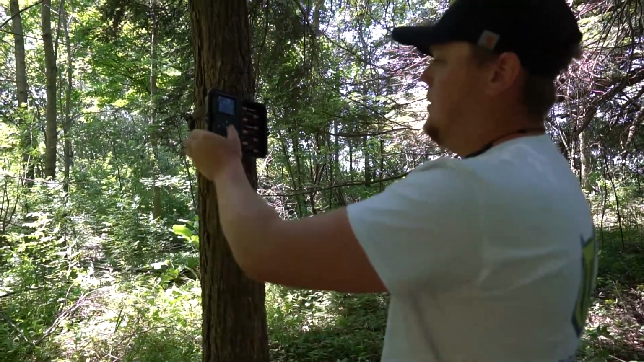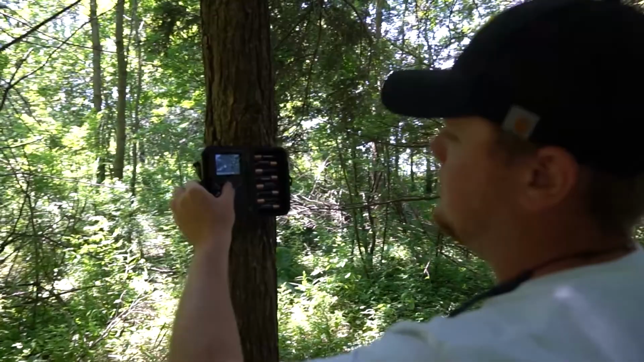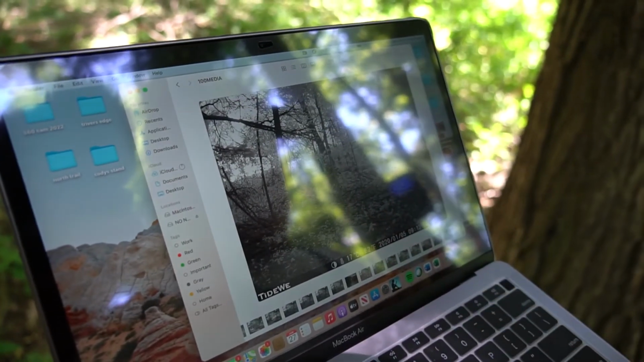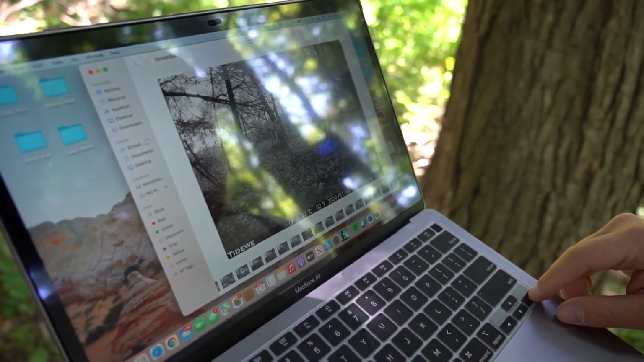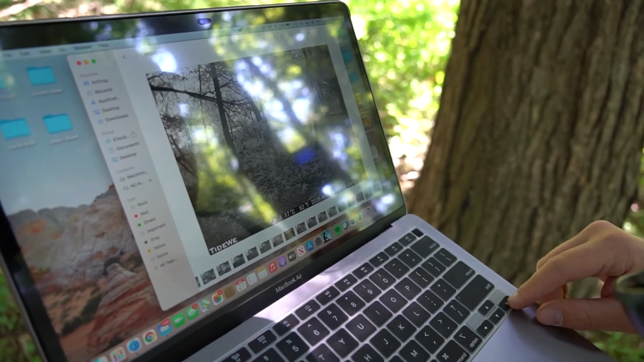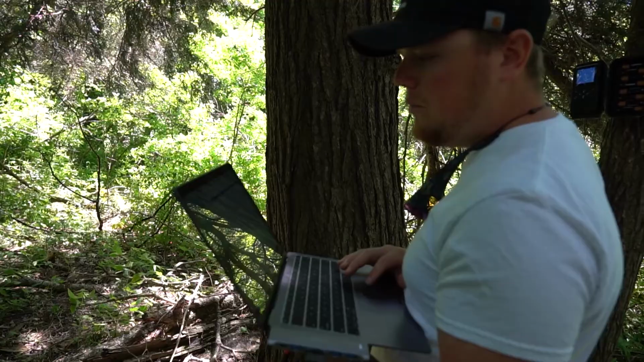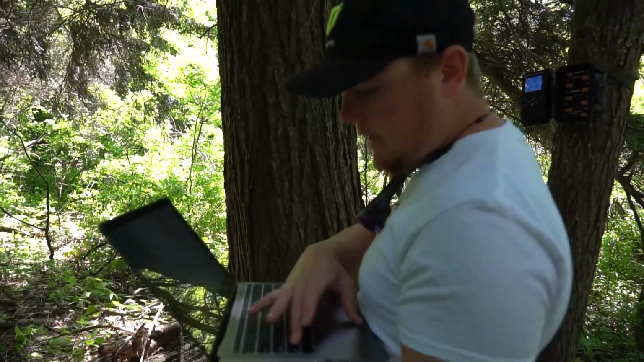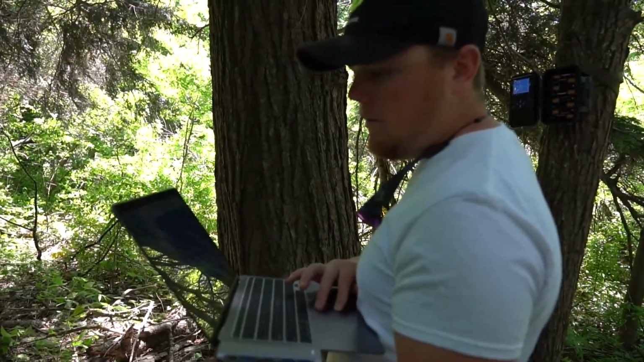Here we are at the next camera. See, probably gonna have about 58 pictures on this one. What is that? That might be whatever's living in that hole. It's a bear. Is that a raccoon? That deer's looking at it. I think it's a raccoon. We'll format this card, get it put back in here, and then we're gonna head over to the south side of this property and check our cameras out over there.